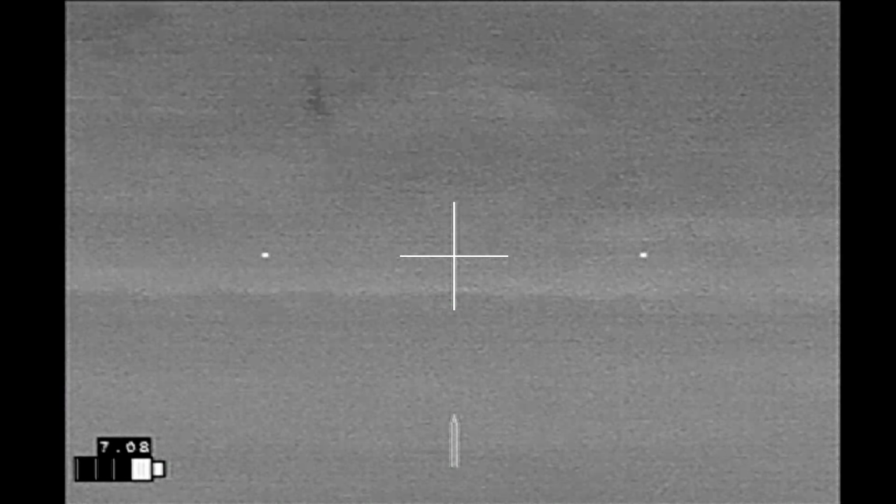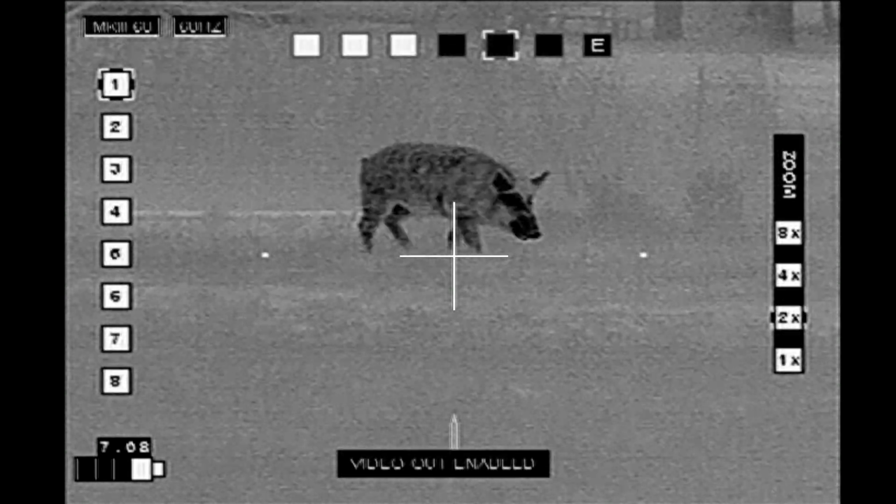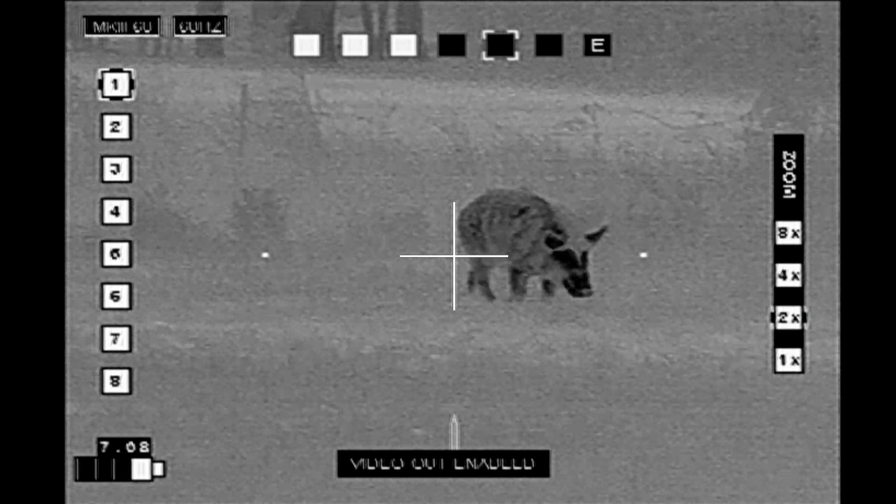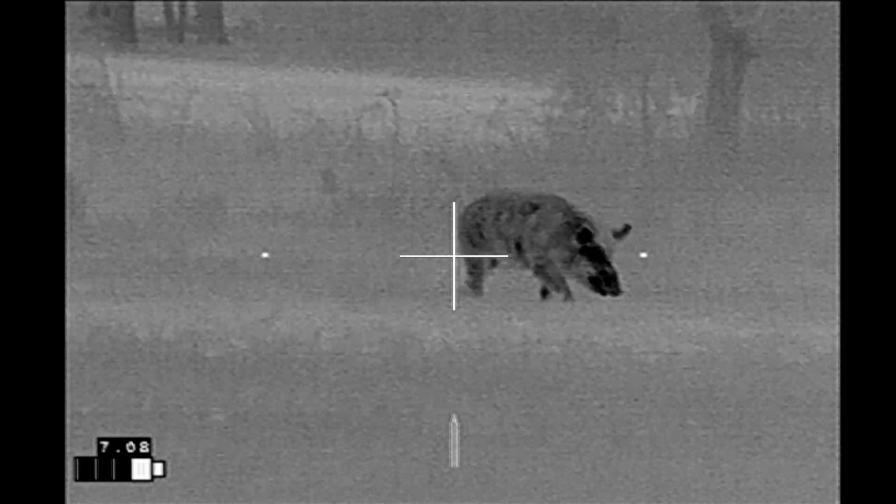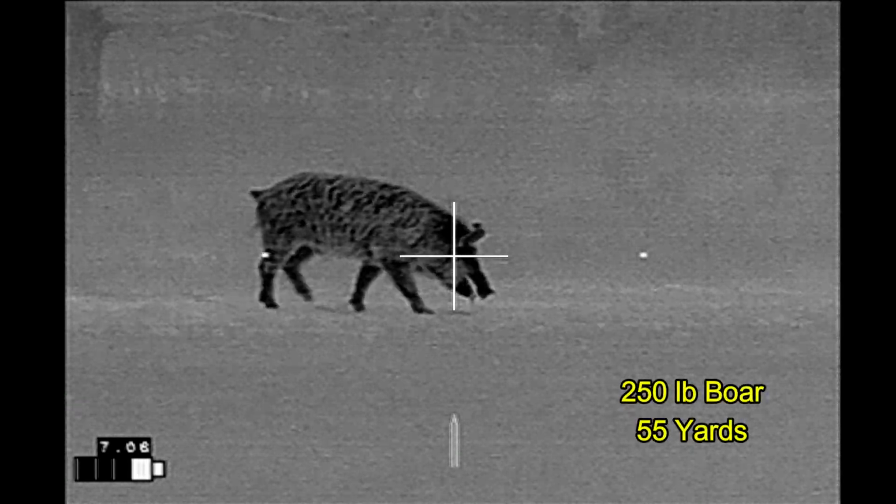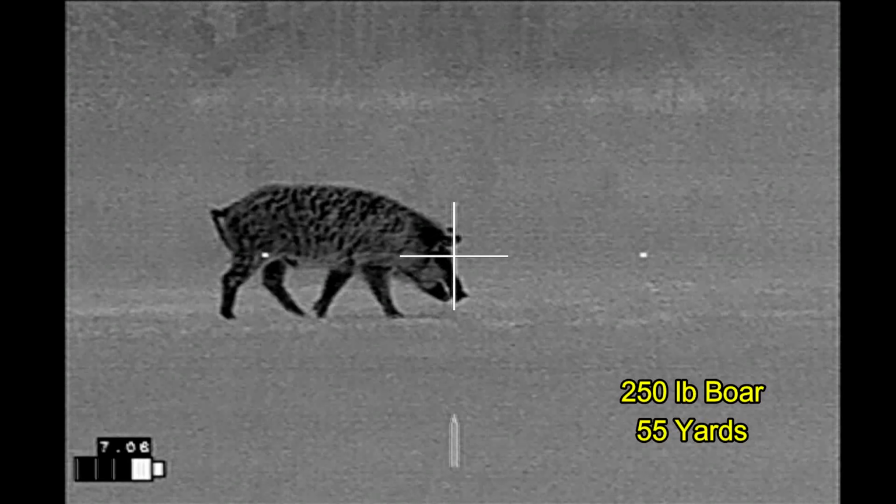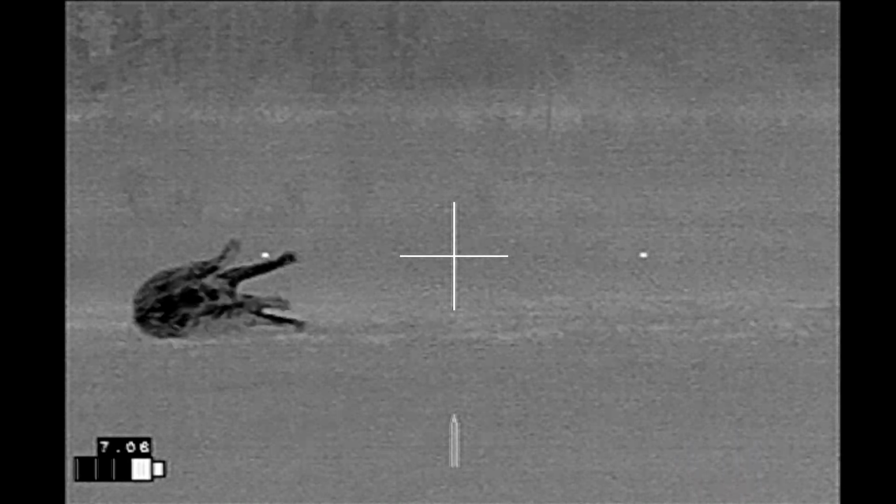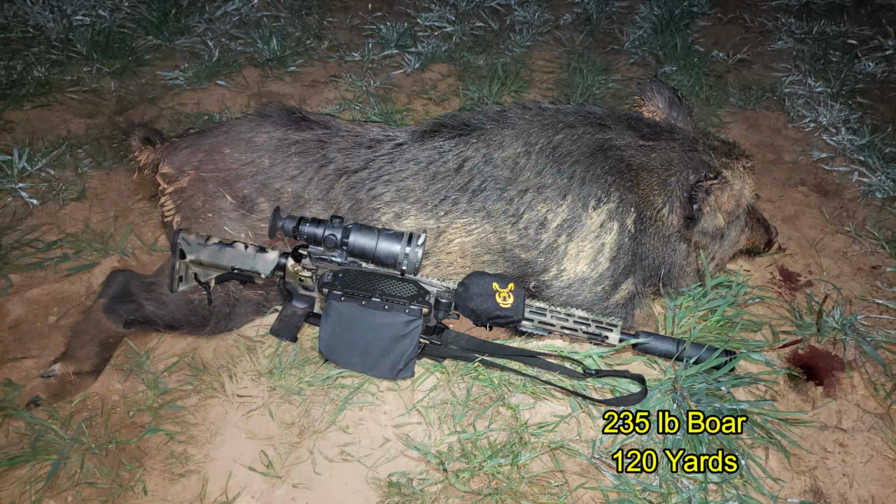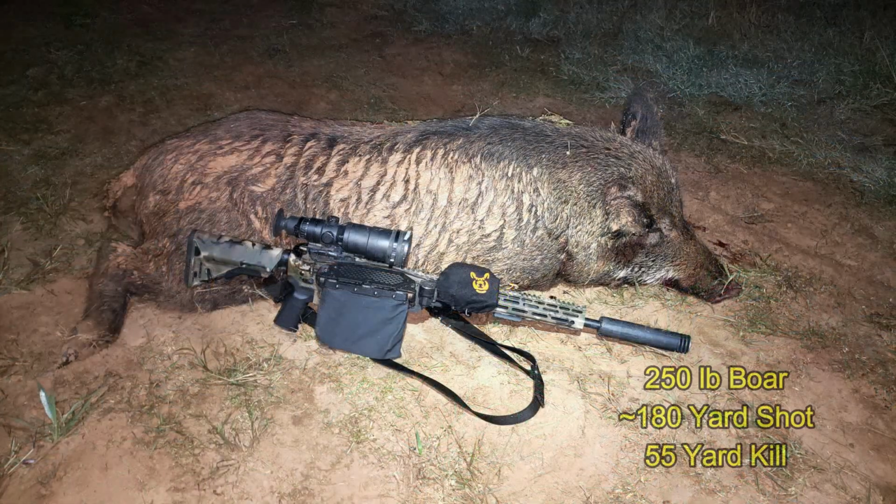And it disappears into a ravine and comes up about a minute and a half later. And here I'm waiting for it to clear the stuff in the background. Now I've got a safe shot. And it goes down. The first of these latecomers was a 235-pound boar down at 120 yards, and the second was a 250-pound boar, first shot at about 180 yards, and then 55 yards.